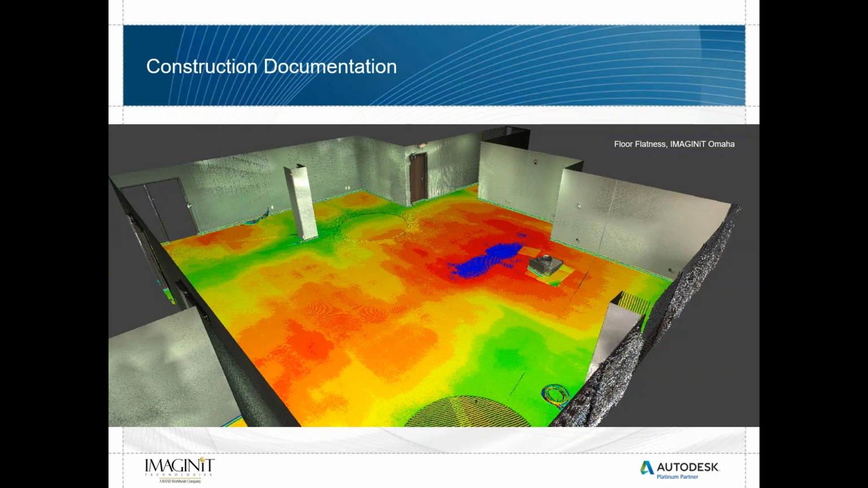Again, construction documentation, where we're looking at an office building and seeing the levelness of this floor.